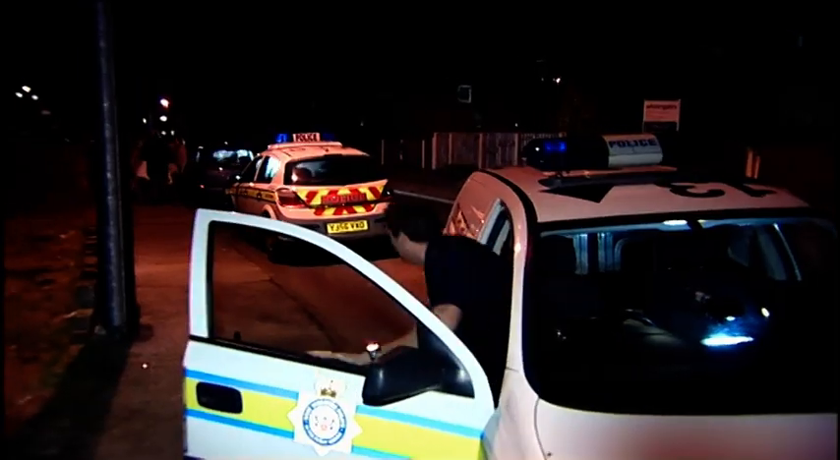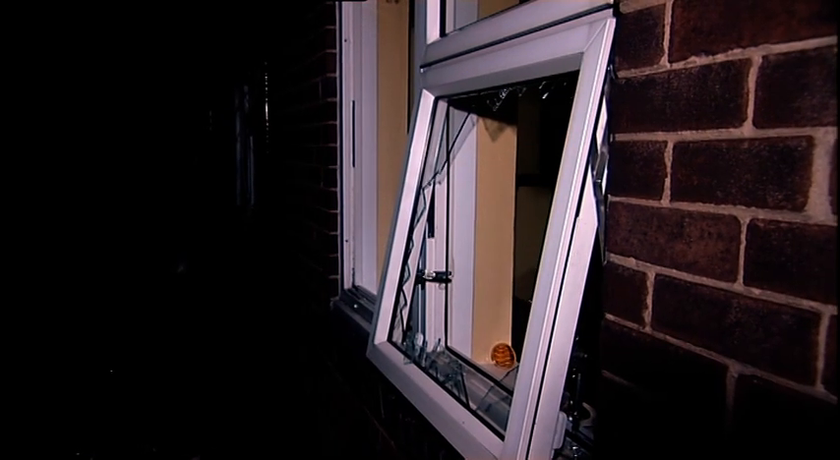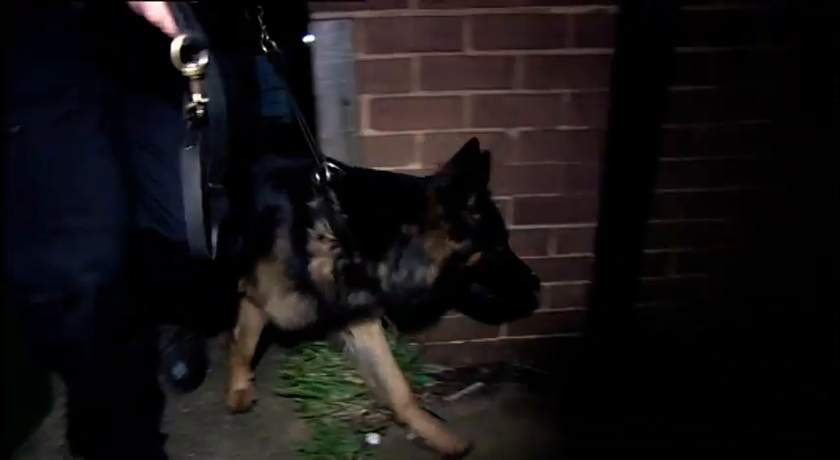The burglar is long gone. He's gone into the back of the house. Smashed the window to get out through the back garden, over some fields at the back. White male. The scene itself was obviously broken glass in the garden, and then there was some footprints in the dew going out to the field. But as soon as you've got to the bushes, that's it. There's nothing else there to give you any indication of where this person's gone.